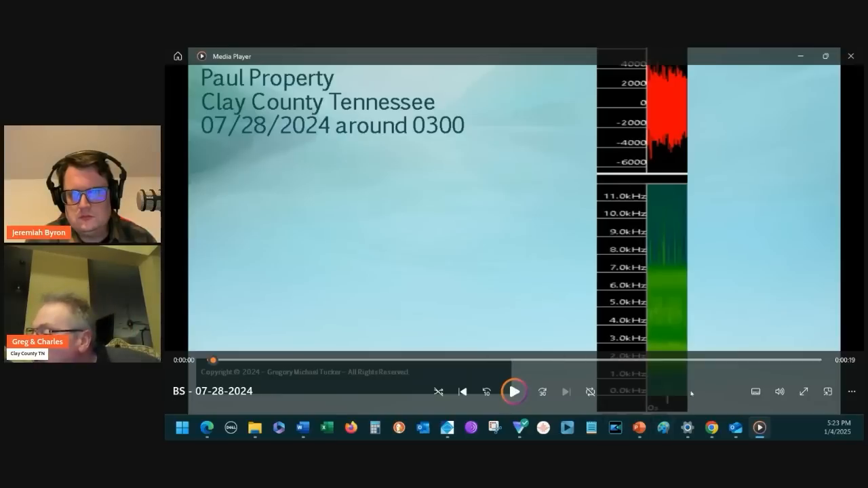It's hard to play, but at that tick mark on the X axis, you'll see the visualization down low between 0 and 1.0 kilohertz. So I'll play this and you'll watch it when it goes over.